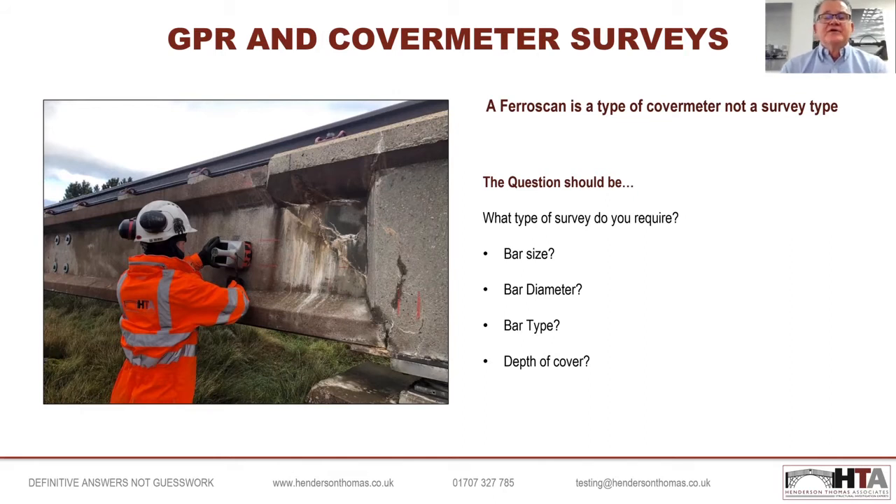Secondly, and what we're asked to do probably more on a regular basis using GPR, is an assessment survey of concrete elements: slabs, columns, and beams. Here, the client generally needs to know the configuration of the reinforcement within the element and its depth, but more importantly, the diameter of the bar, the accurate diameter of the bar, and in a lot of cases, what type of bar it is.